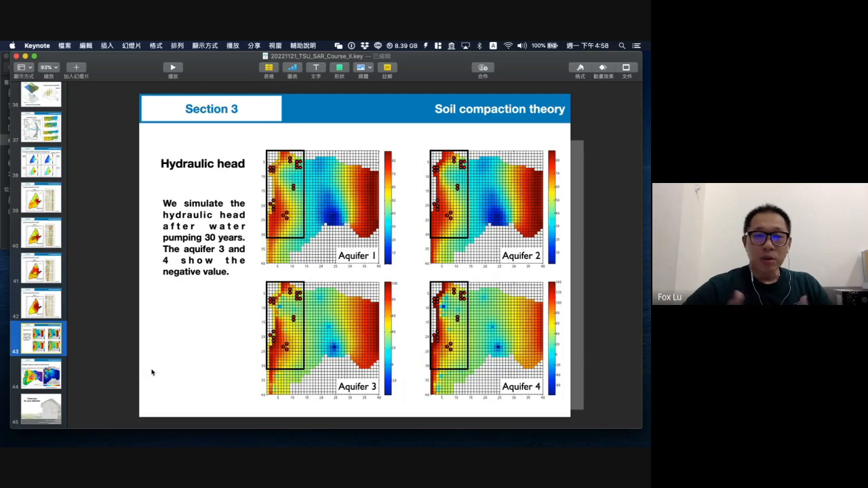We will try to build a hydraulic head change. So the case is we just use the coast areas and then choose this pumping well, and then we simulate the groundwater pumping for 30 years, and then we try to simulate the surface deformation.